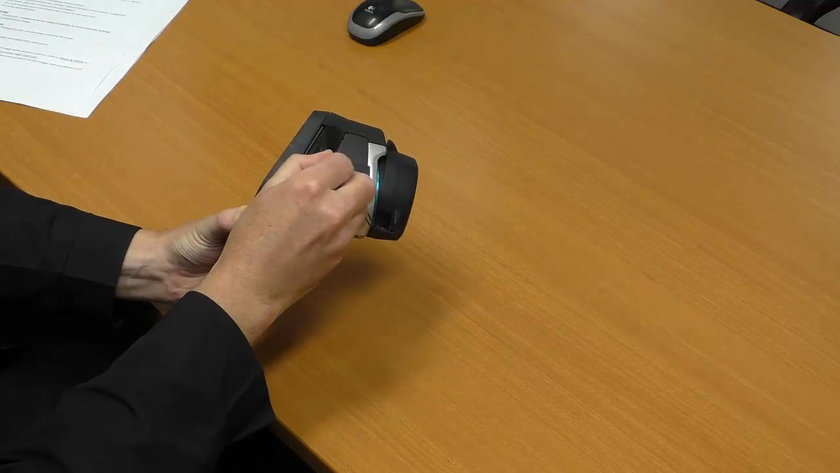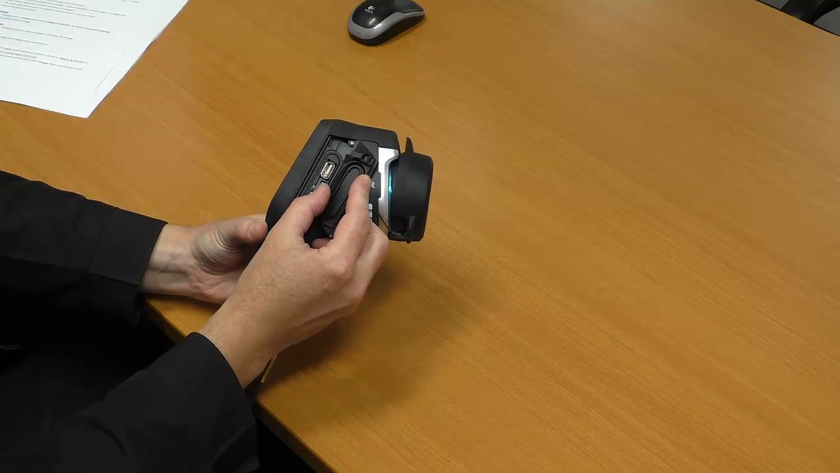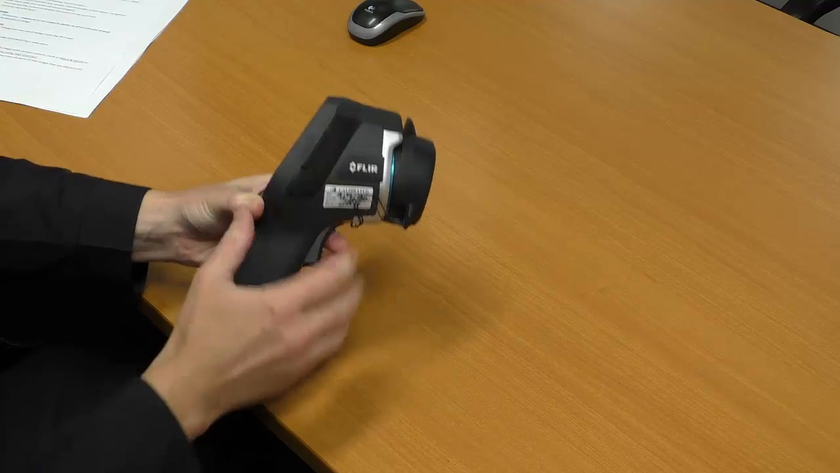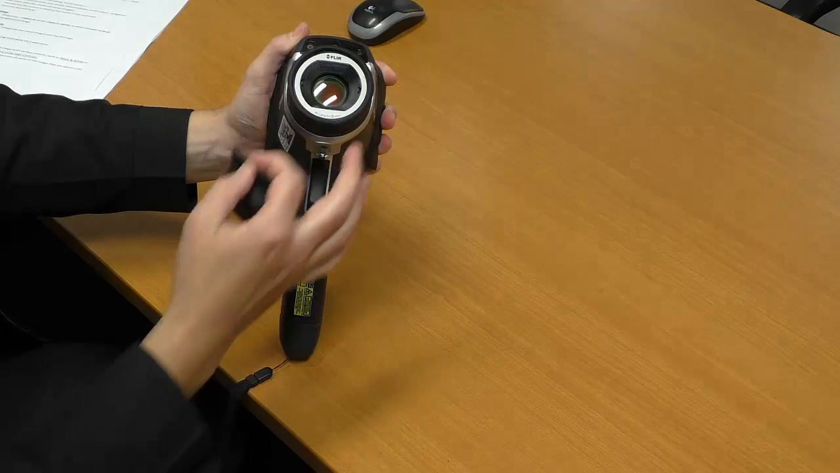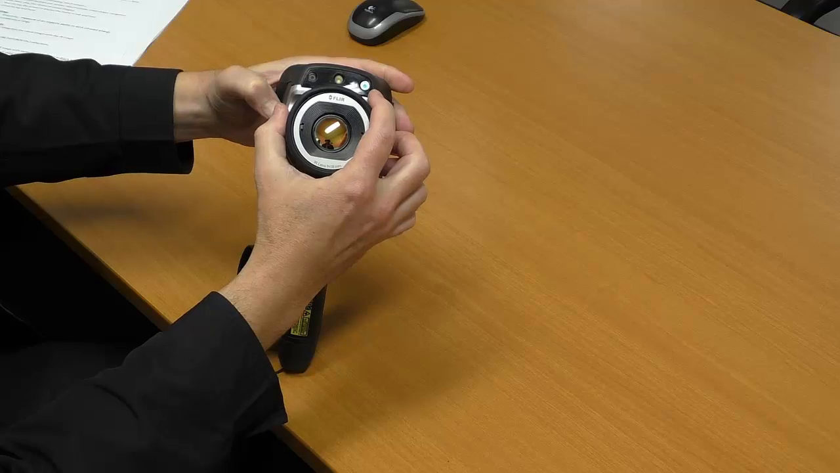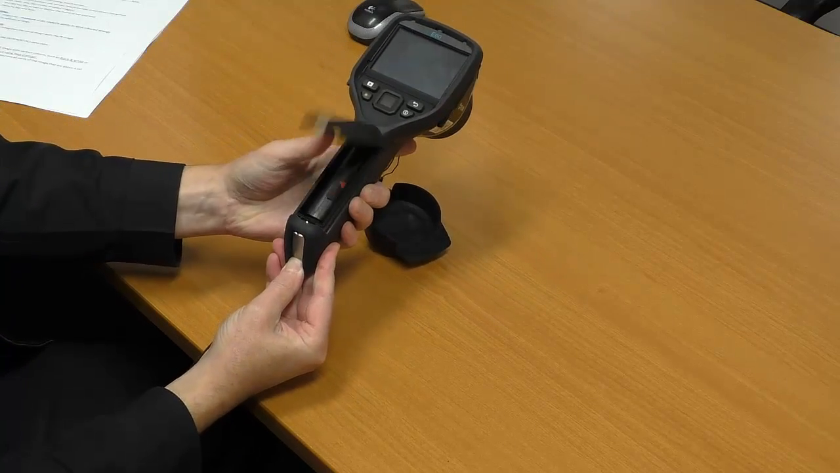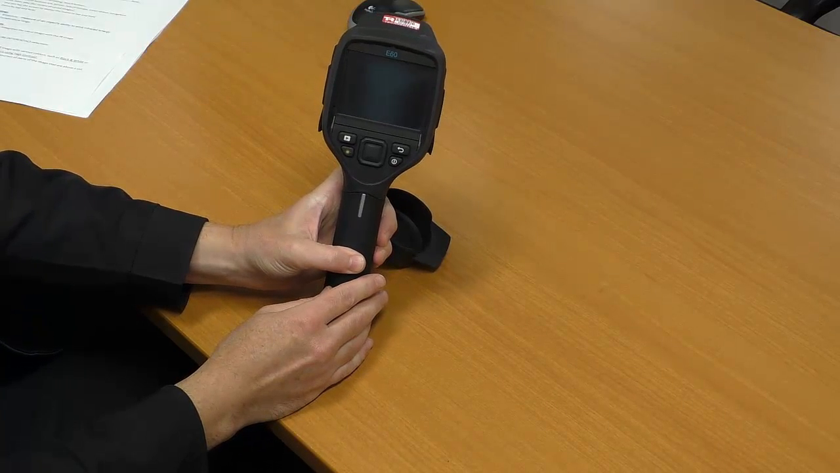On the other side we have two USB ports and a DC input to charge the battery, USB port to connect to the PC, and a USB port for a memory stick. On the front we have a trigger for capturing and saving images, all important lens cap, a focus ring, a laser pointer, a lamp, and a visual camera. The battery is stored in the handle, and of course the screen and the navigation keys.